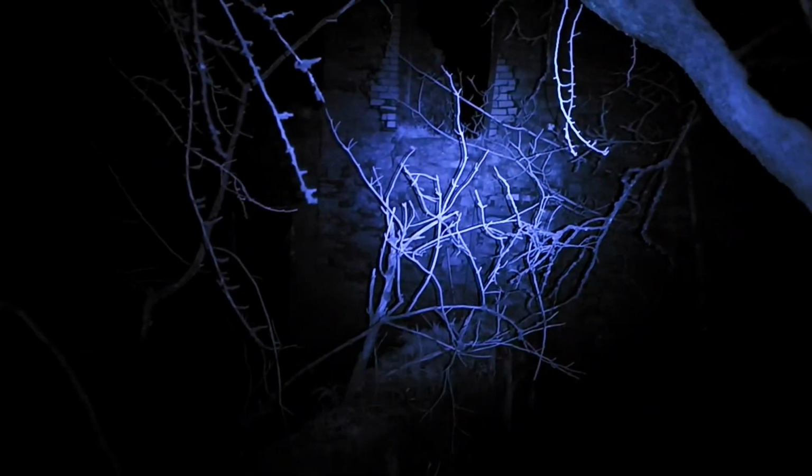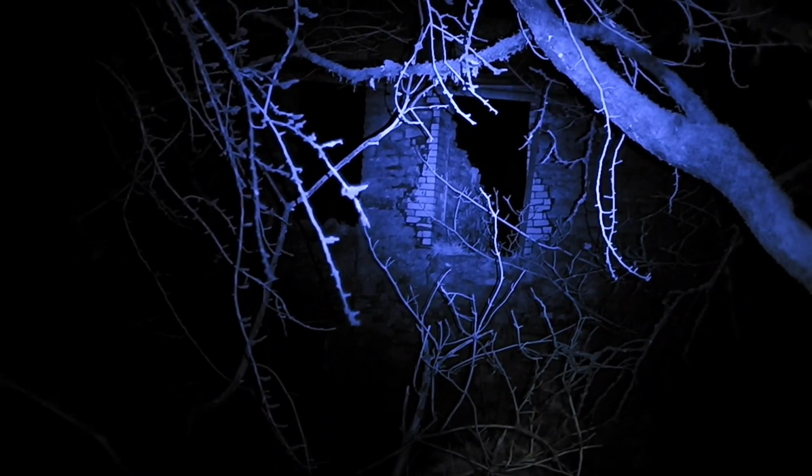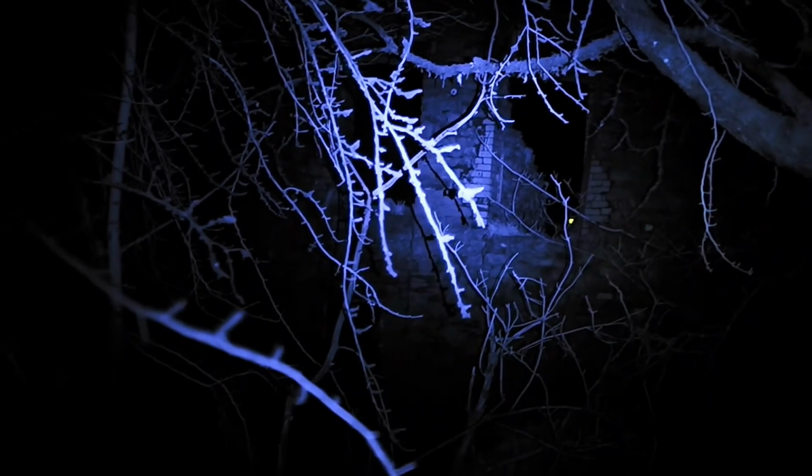It's very dangerous. It's surprising what you come across when you're out and about, guys. Let's have a look. Let's see the old window over there. Don't know what that little light is there.